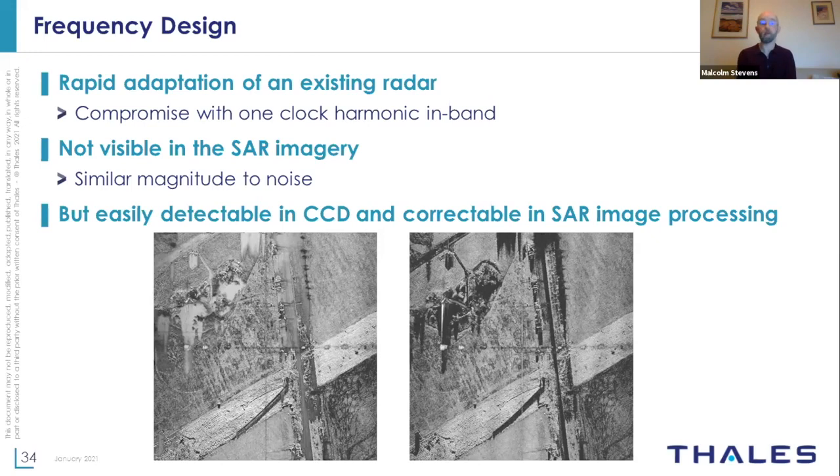It's not really visible in the SAR imagery because it is down at the level of noise. But when you start putting hundreds of thousands of pulses together, it adds up, and it's just louder than the noise.